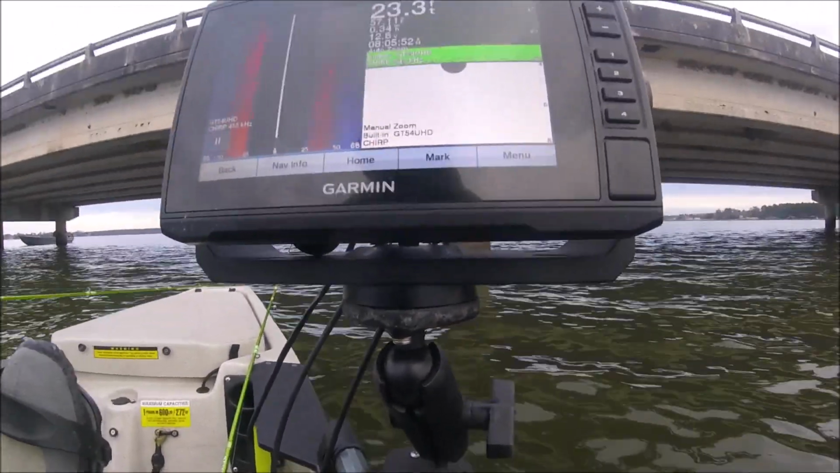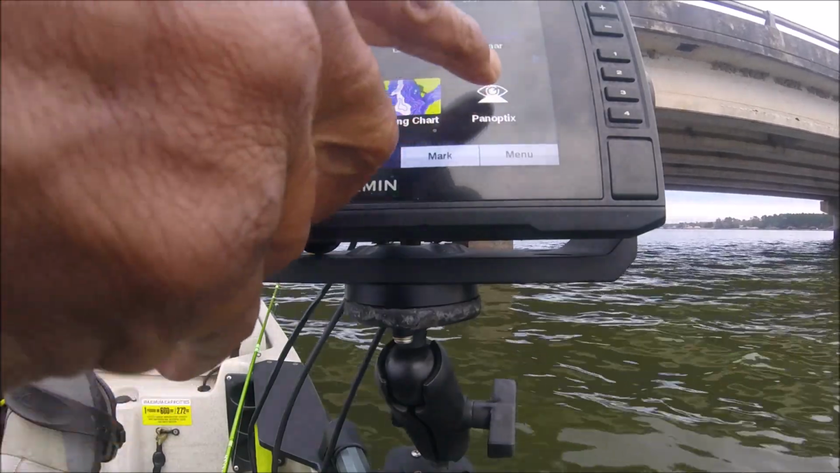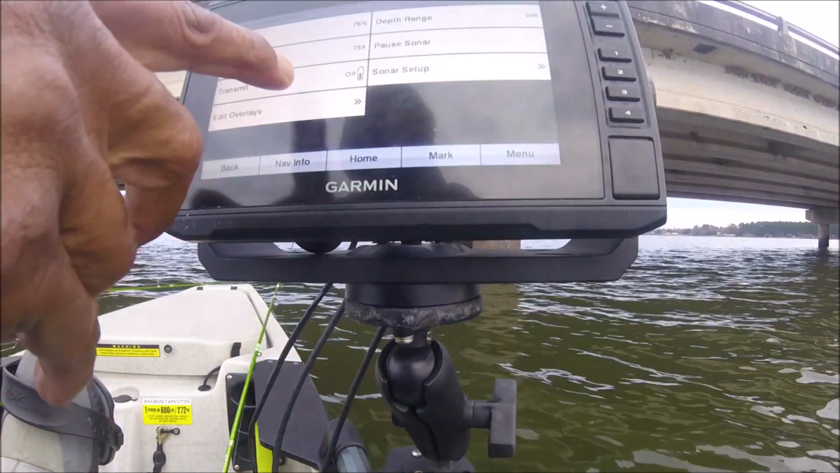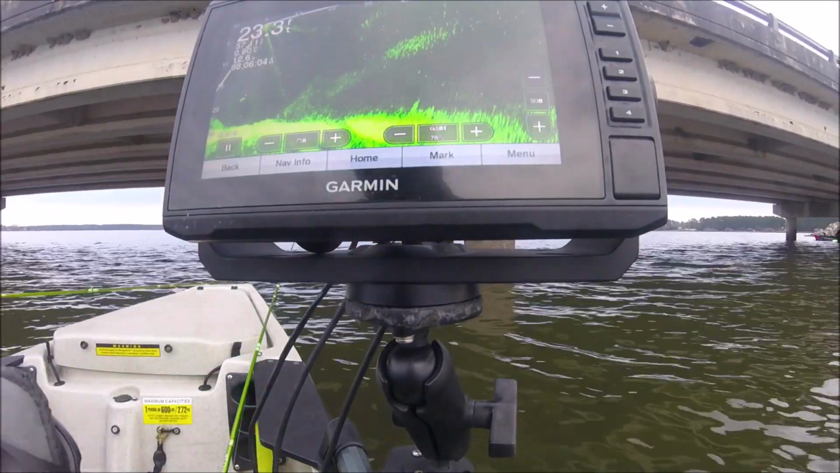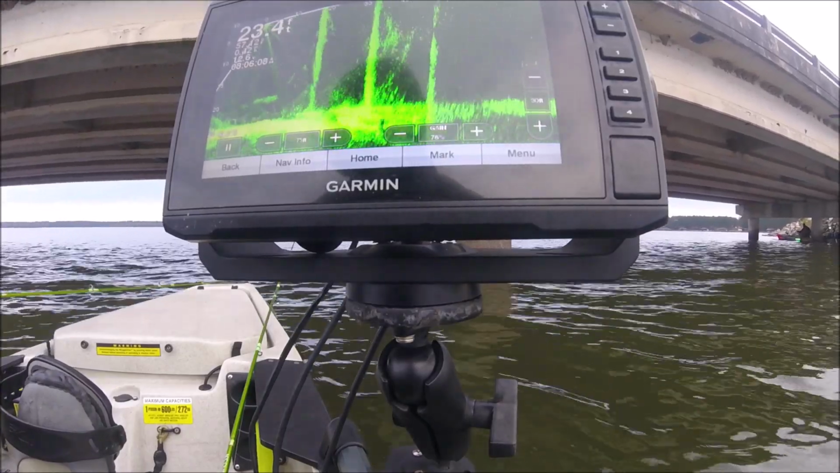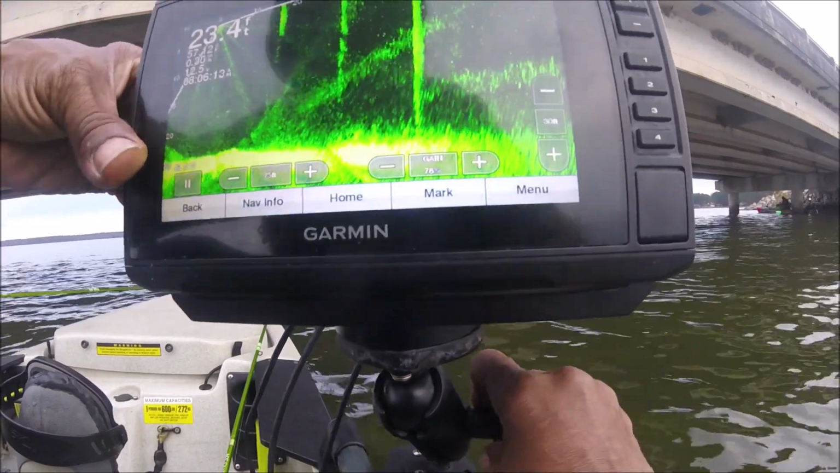It's all touchscreen here. Go to home, Panoptics, which is Livescope. Then I go to the menu, transmit on, then go back. And I got it adjusted 75 yards out, so I could see all three pilings.